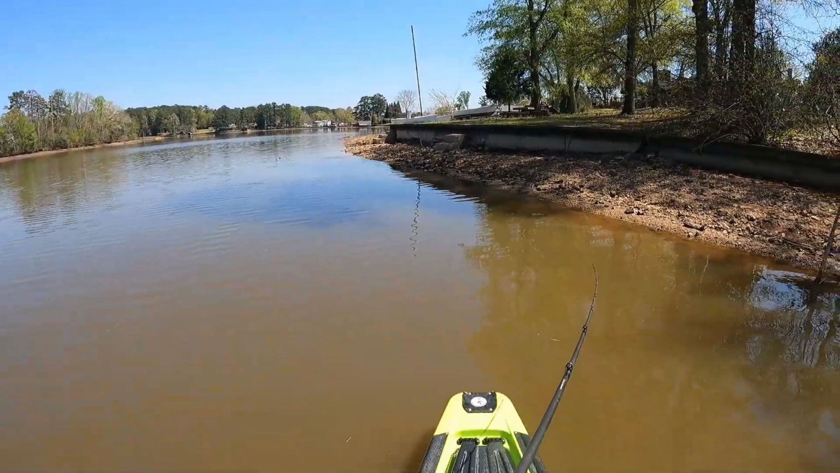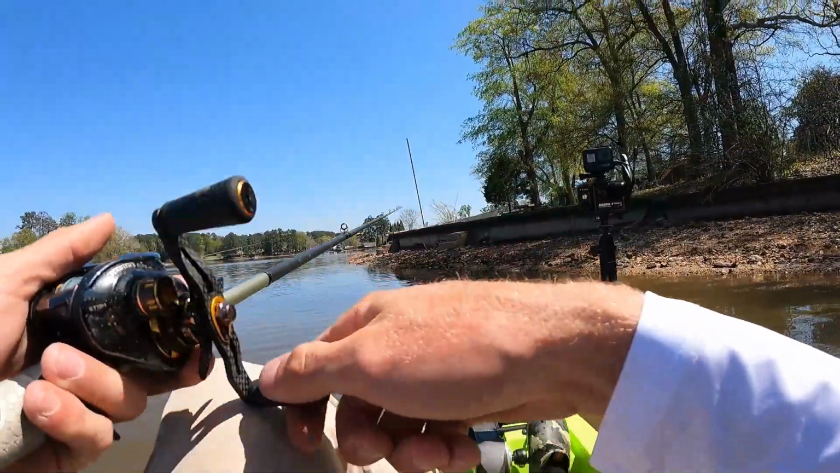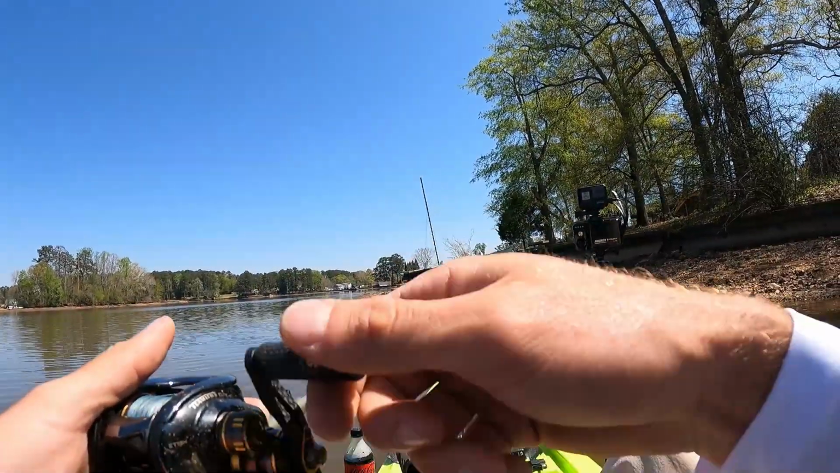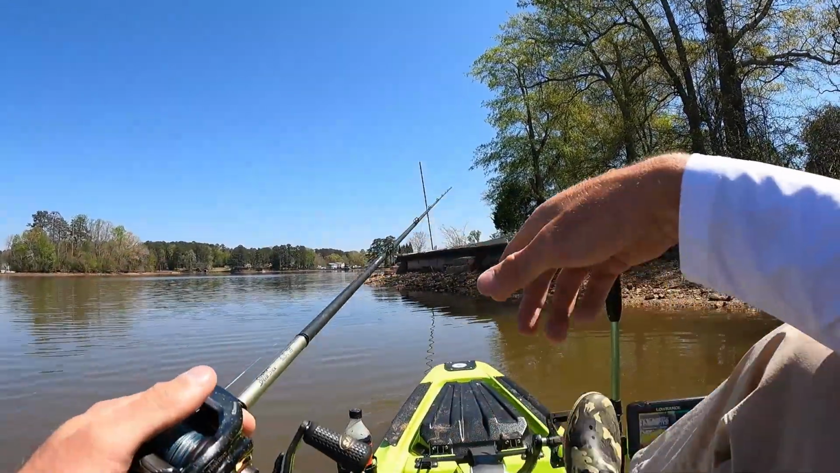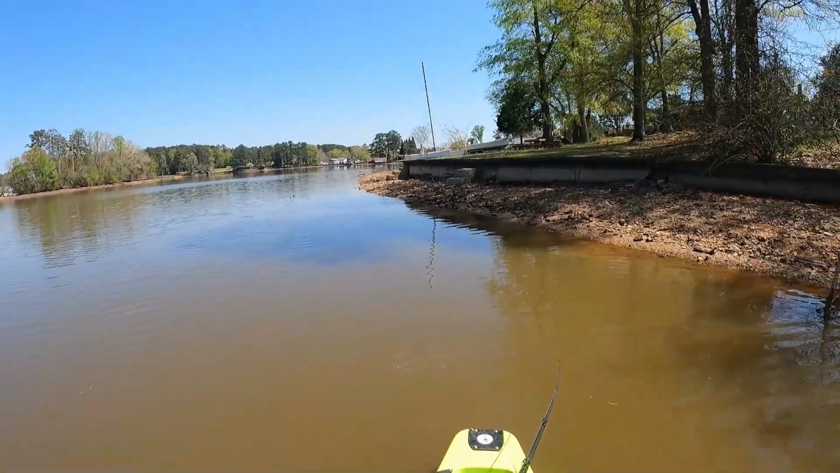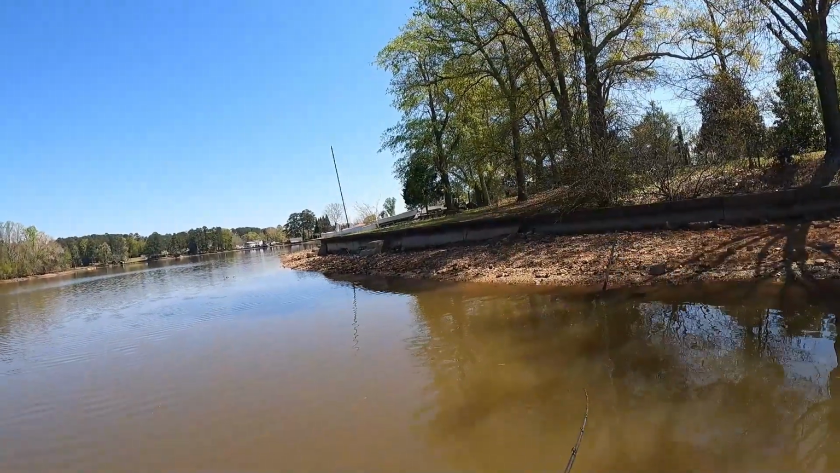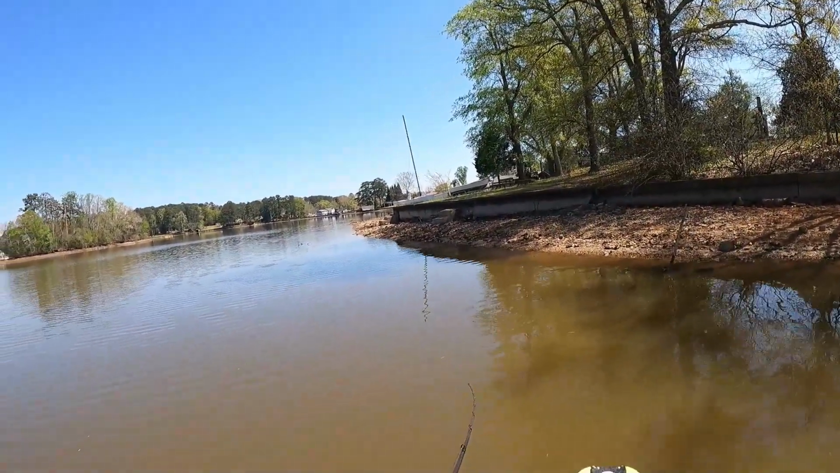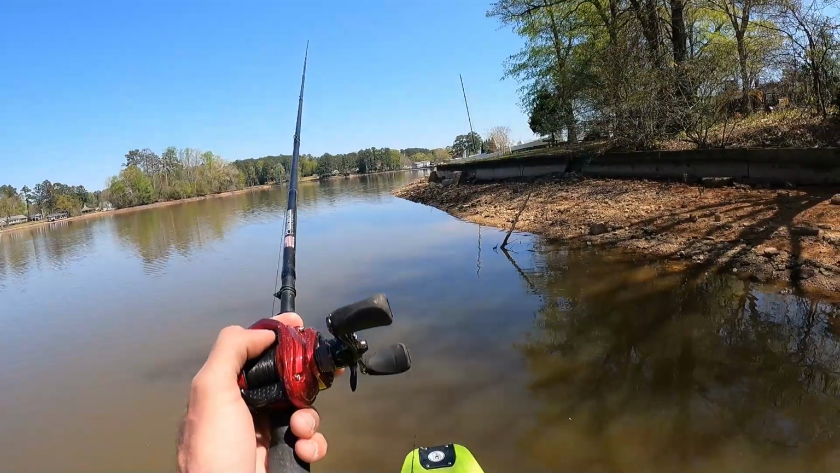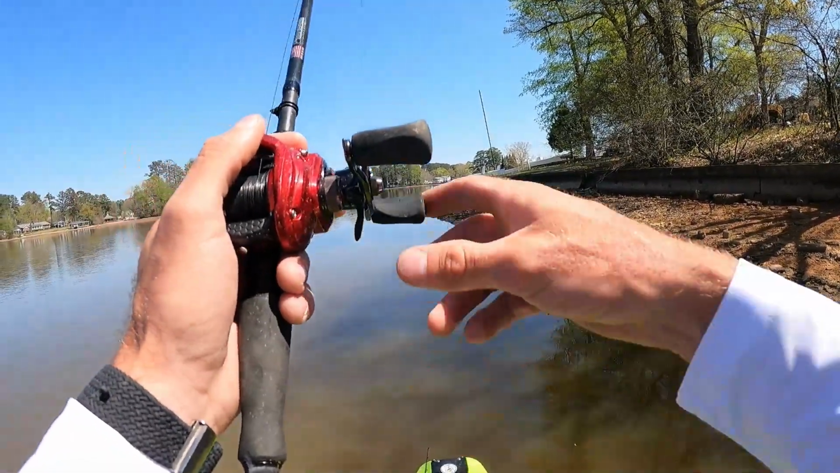Oh my goodness. Big bass, guys. Not sure where he's at now, but he was right here. Oh, he's back over there. That one's on bed right there, guys. That fish is on bed. I'm pretty much right there where his bed's starting to form.